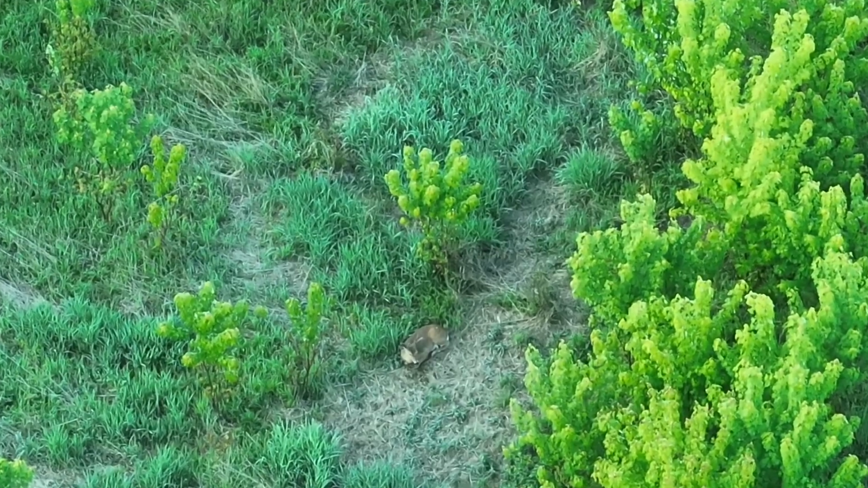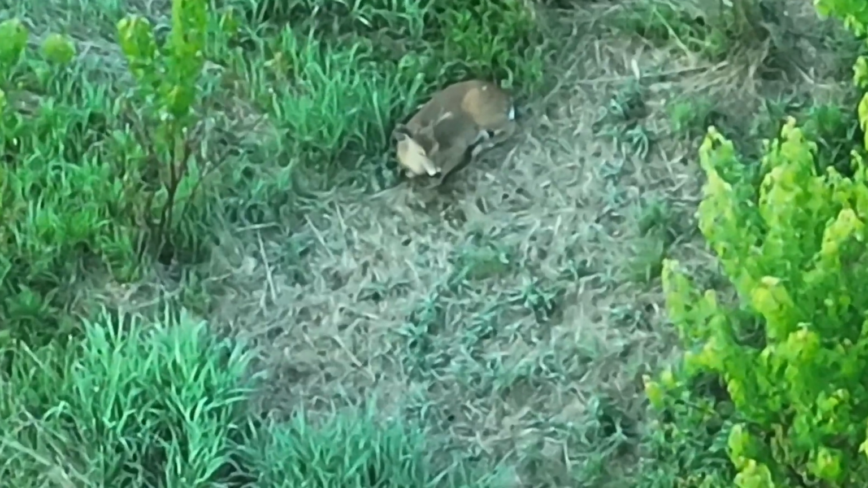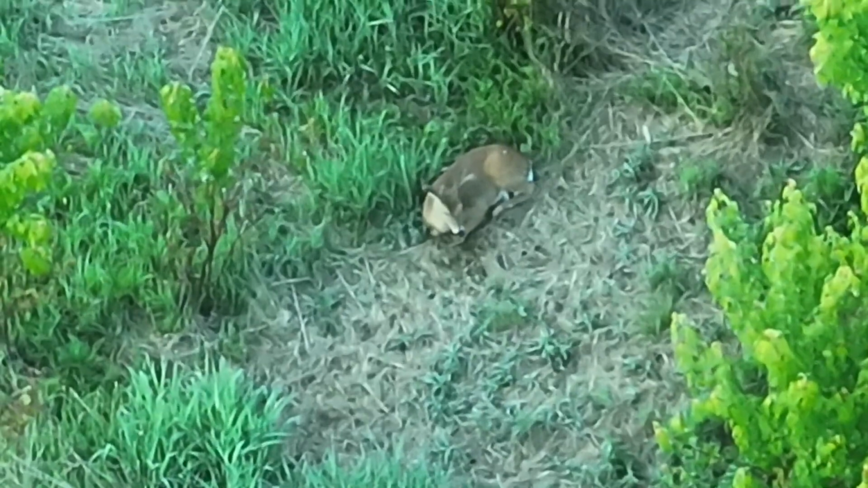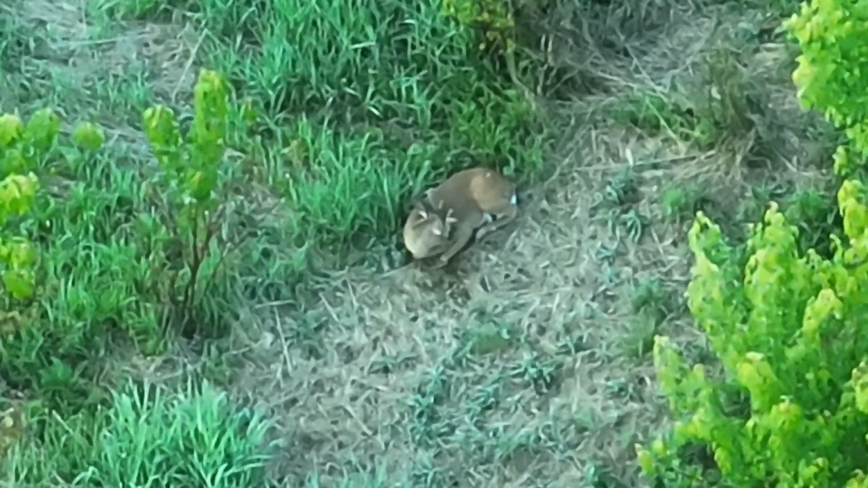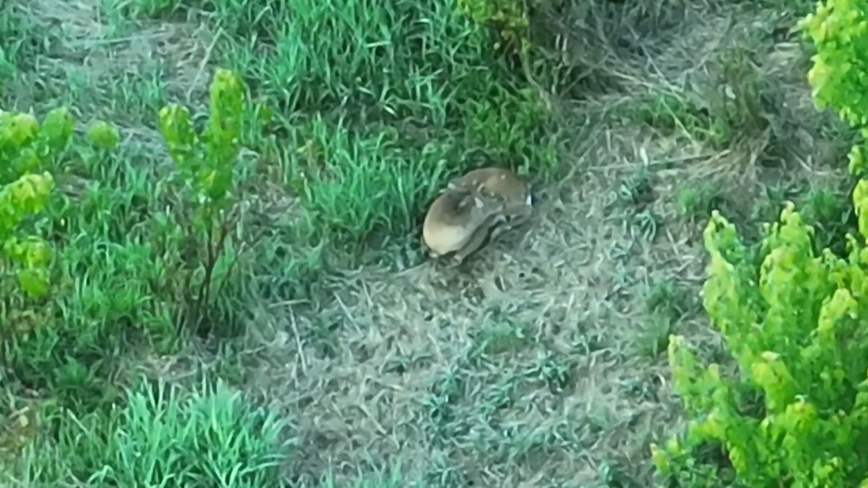Here's our first deer laying on the ground, comfortable, drone above it. Clearly see we have antlers here, and this deer is kind of back to the wind, kind of grooming himself. A nice start there, maybe 3 points on one side, but this deer is on its way to becoming maybe on the bottom edge of a shooter, but we'll evaluate that as the season goes on.